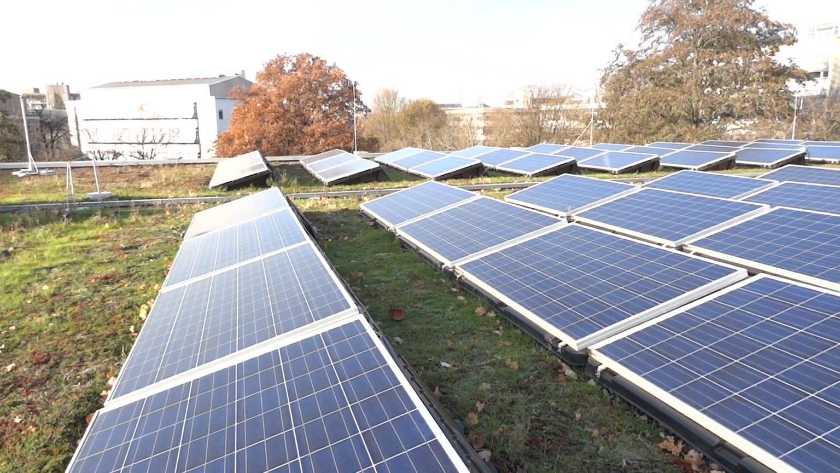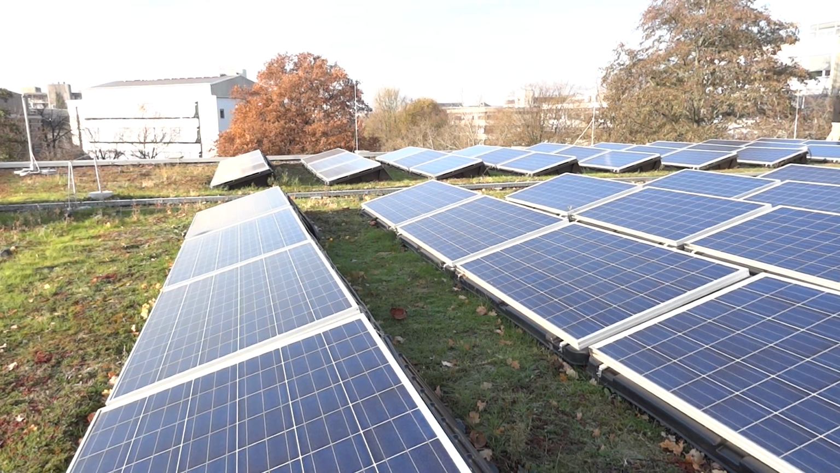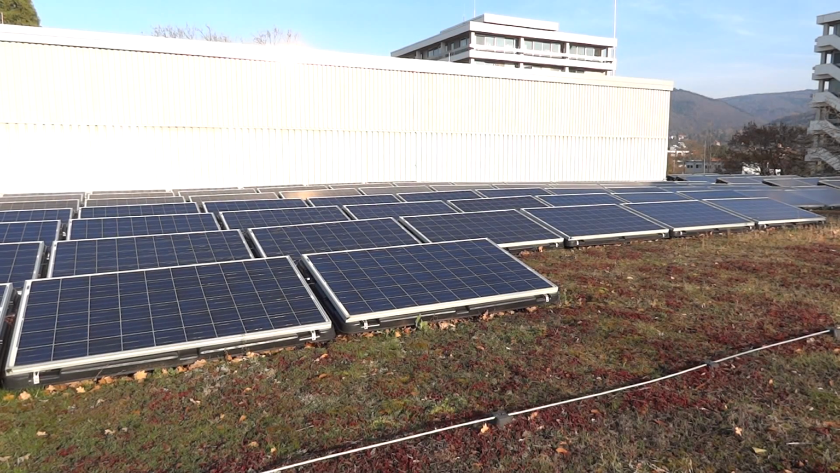Some of this is generated by solar plants that have been installed on the rooftop of the Institute of Chemistry. With the highest energy consumption between 11 AM and 3 PM, solar plants can help stem the need at the university in the most critical hours of the day.